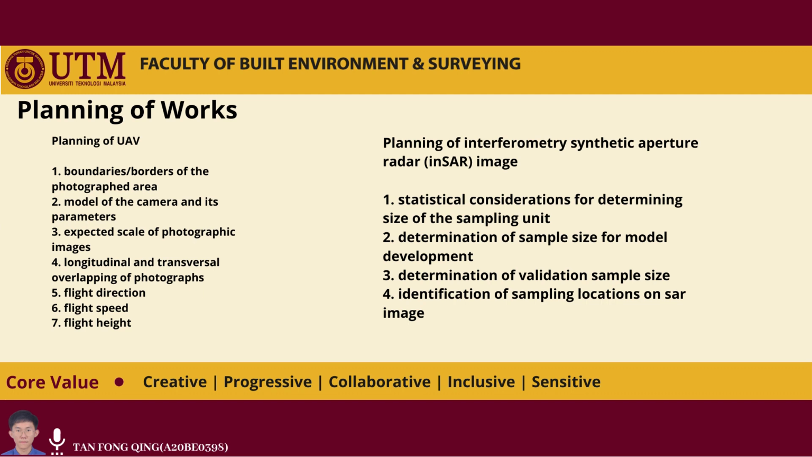For the second one is determination of sample size for model development. This plan is used to establish how many such samples are required to assure a nearly accurate relationship between SAR backscatter and the target parameter.